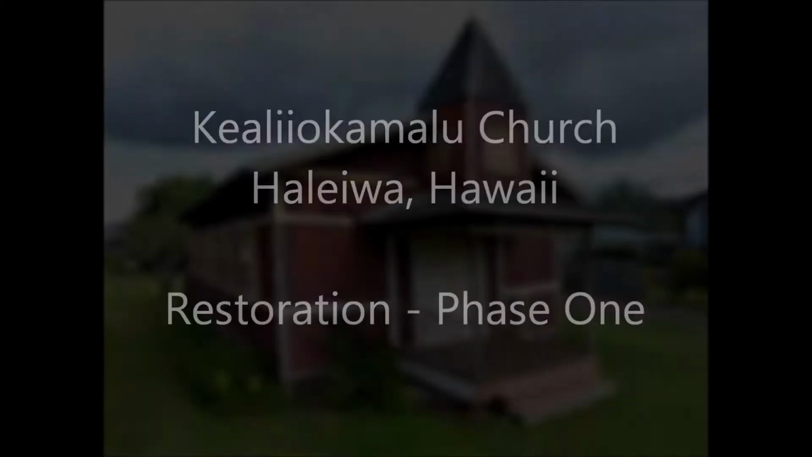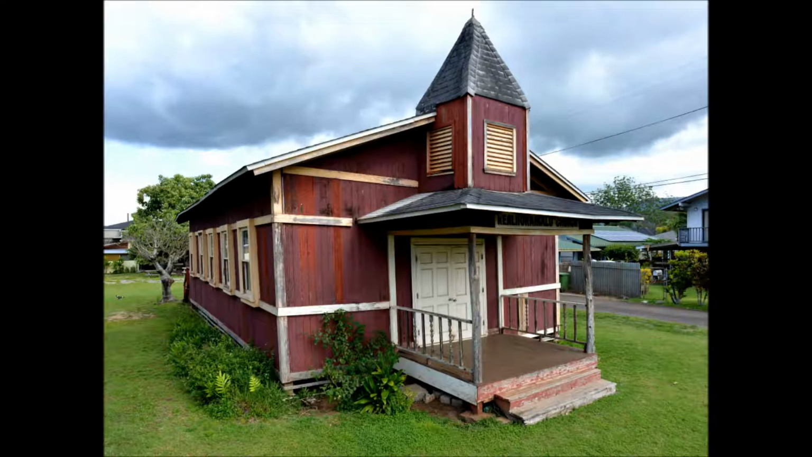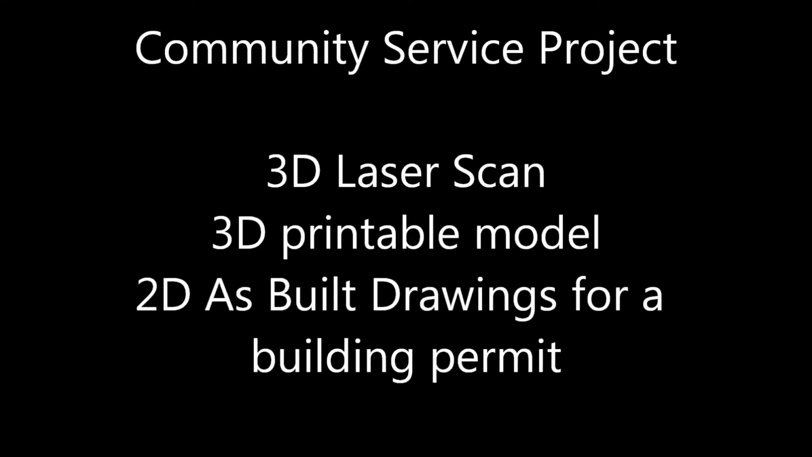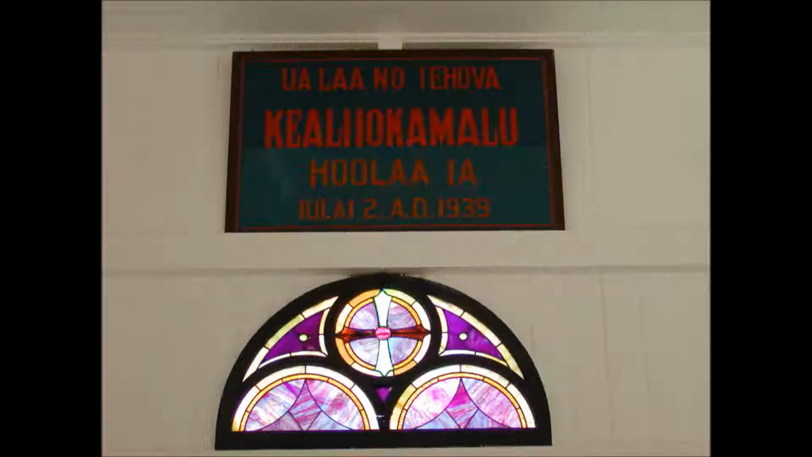As a community service project, North Shore Land Consultants provided a 3D laser scan, a 3D printable model, and the 2D as-built drawings for a building permit. Let's walk through our process to document this culturally significant and historic building.